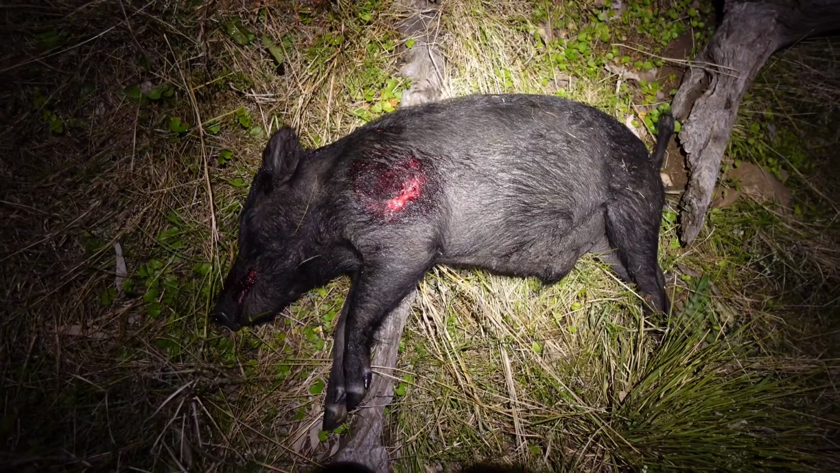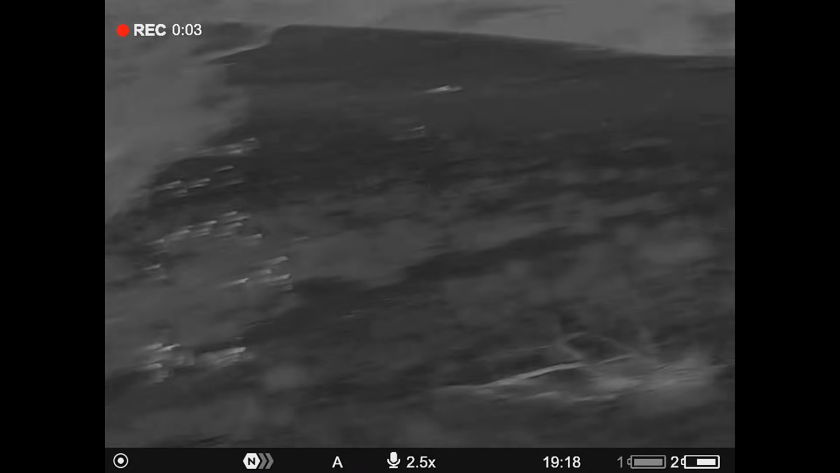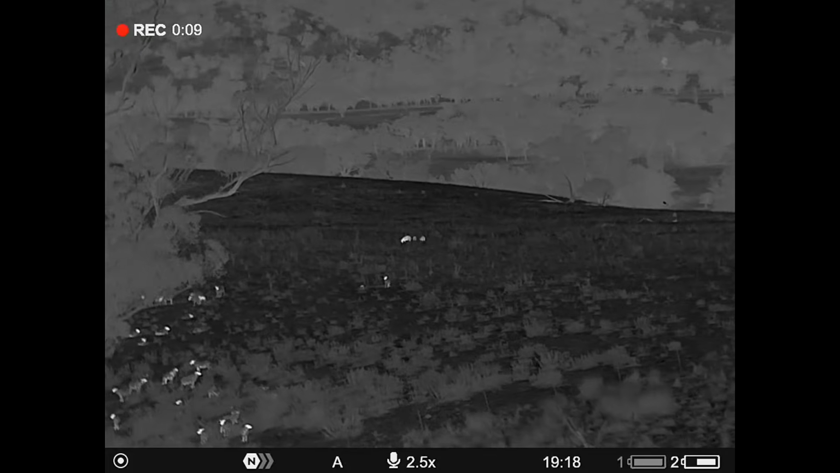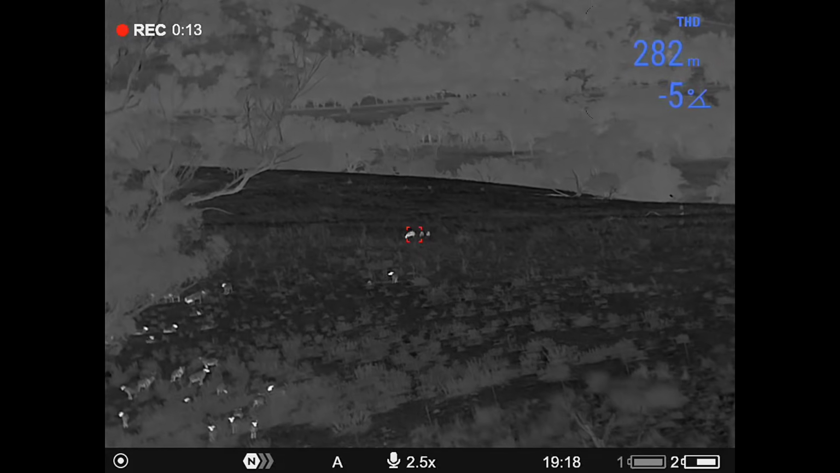Geez, those pigs scattered quick. That's one of the stragglers. Here's a good example. They're cattle. They're all sheep. You can see their hot little heads. Those three out the back there, they're pigs. 280 metres away. That was a great example of various animals in the thermal and how you can sometimes identify things, and an absolutely terrible execution.